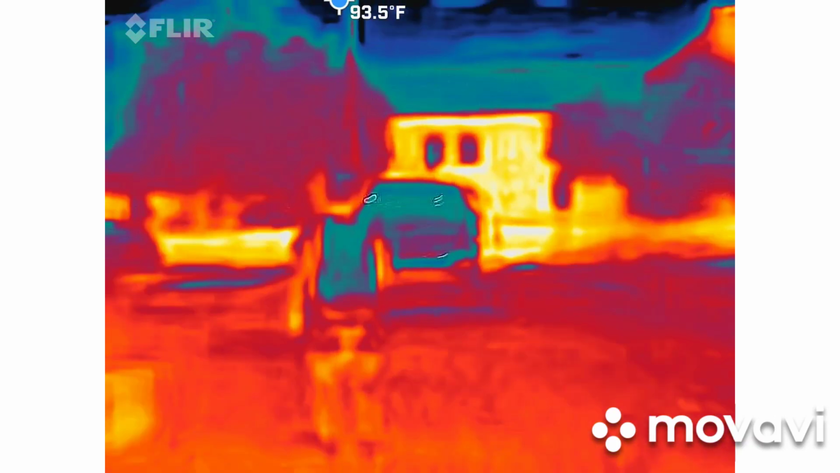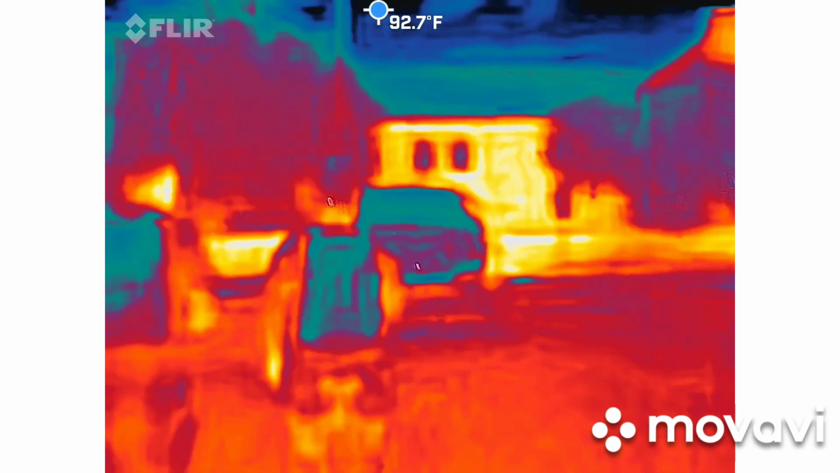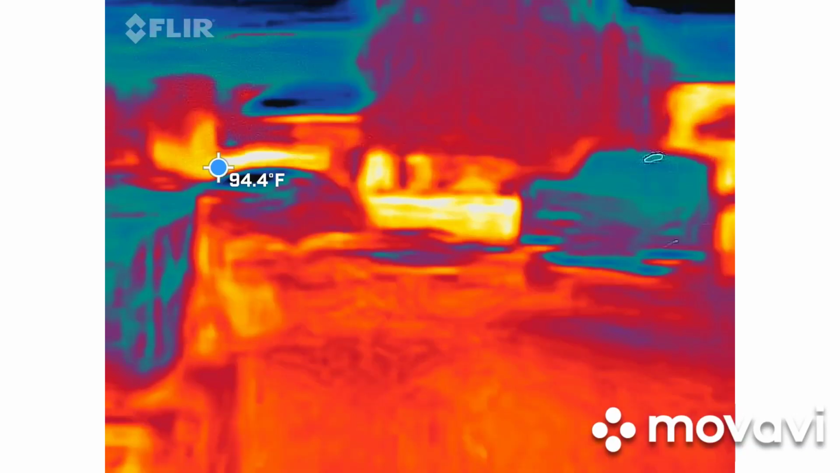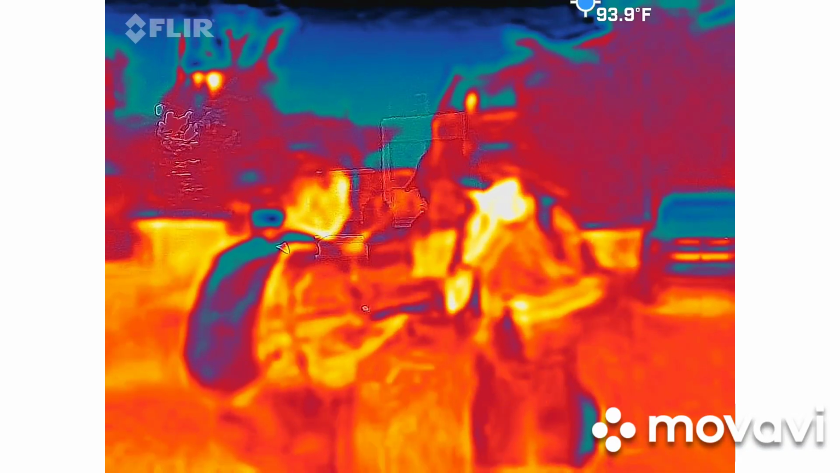Continuously. I saw 60s several times. And I saw 60s when I was over here. I saw it go up to 50s when I went over there. It just keeps moving, from anywhere from 2 to like 60. 60 is a great spike.